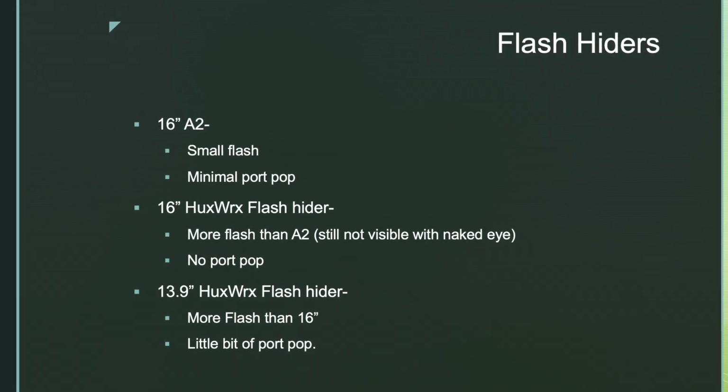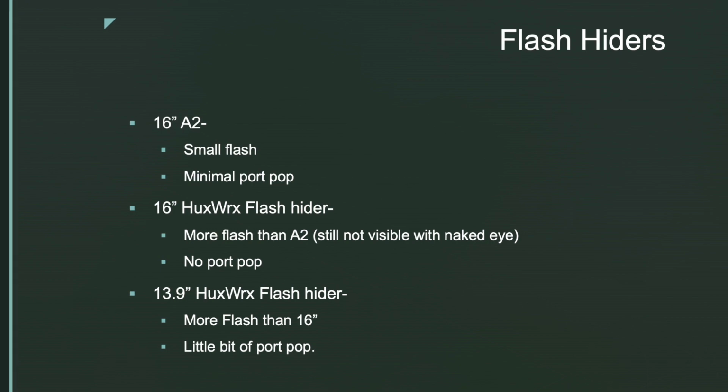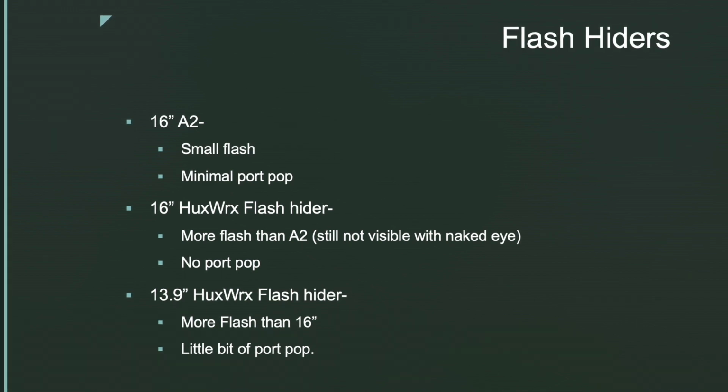Now, the 13.9, again, I kind of expected this. Significantly more flash than the 16-inch. Probably visible with the naked eye if the frame rate had caught it just right, and then there's a tiny bit of port pop under NV. But all in all, kind of what we expected.